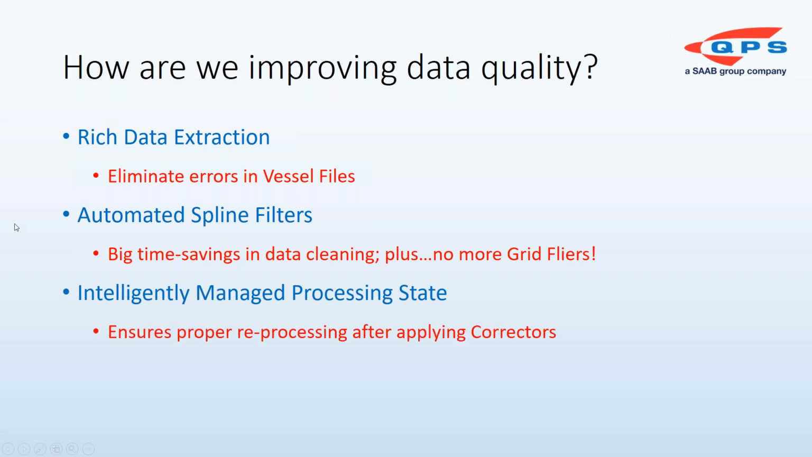Okay, and next is the correctors. The improper application of correctors or the reprocessing afterwards is actually the highest occurrence of errors in the NOAA workflow. It's almost 50% of the time there's errors found in this. So what we have in Qimera is this intelligently managed processing state, which ensures the proper reprocessing. Qimera is taking that responsibility away from you and ensuring everything's done correctly with one click. Because what typically happens, what I'm used to, is after we apply correctors, there are these conversations where people are asking, do we need to reapply sound speed or do we need to reapply vessel offsets? And no one's really sure.